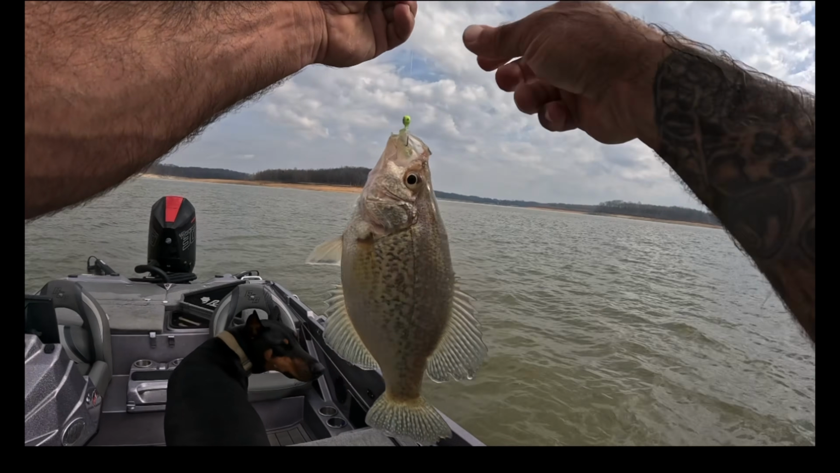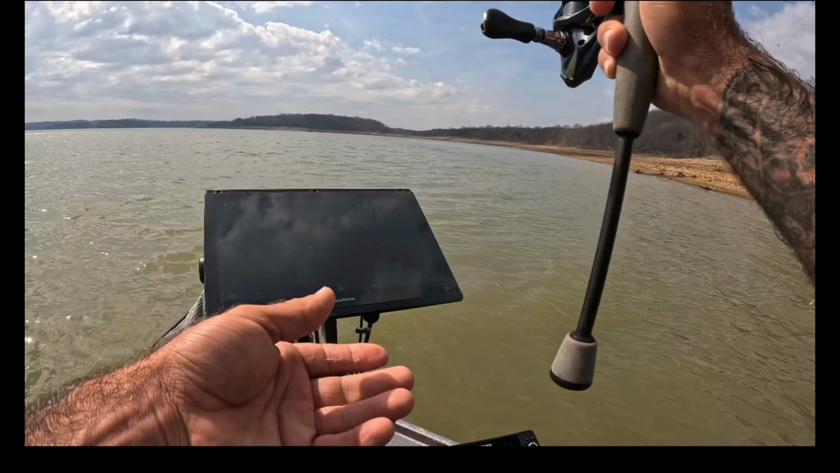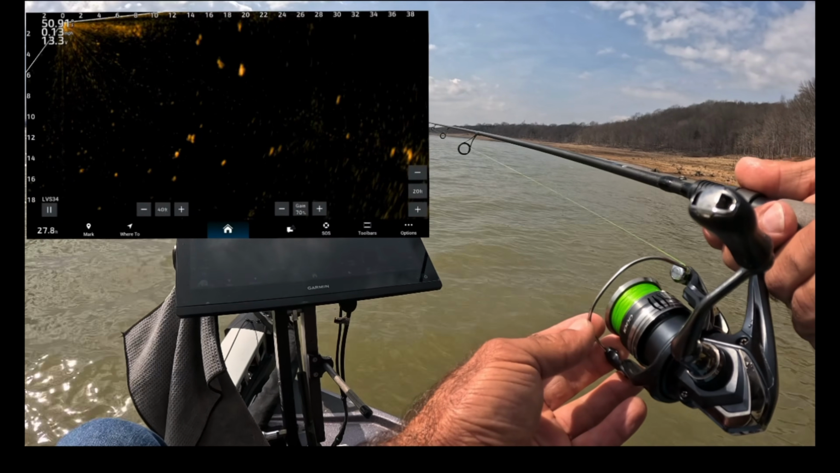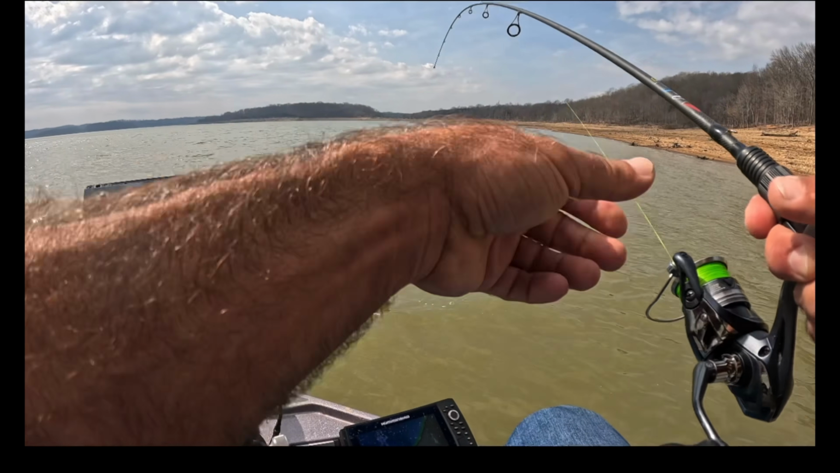Good fish. Let's take a look at this fish right here. It's quite a bit deeper than I've been fishing. Actually, that one didn't let it fall. That's another good fish.